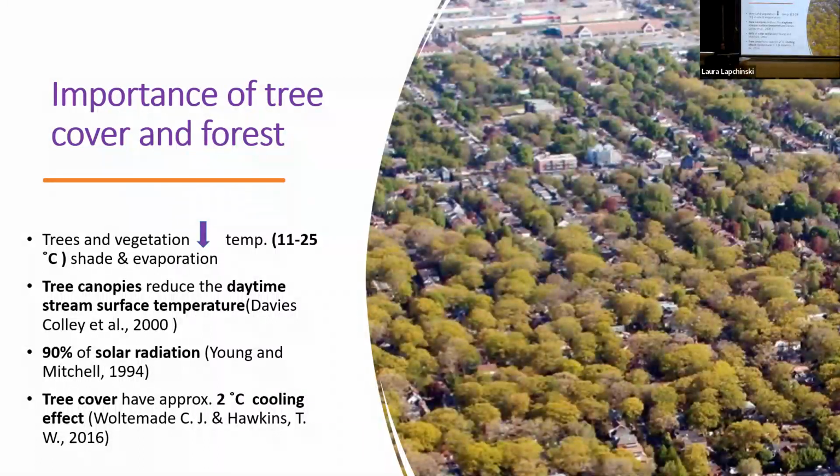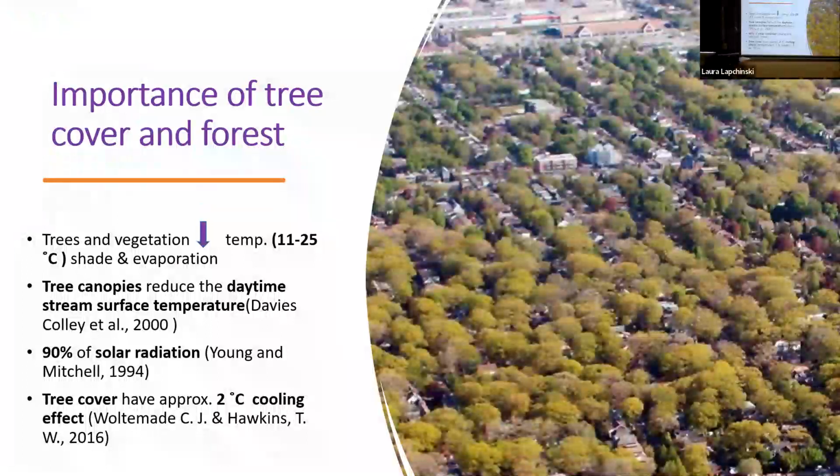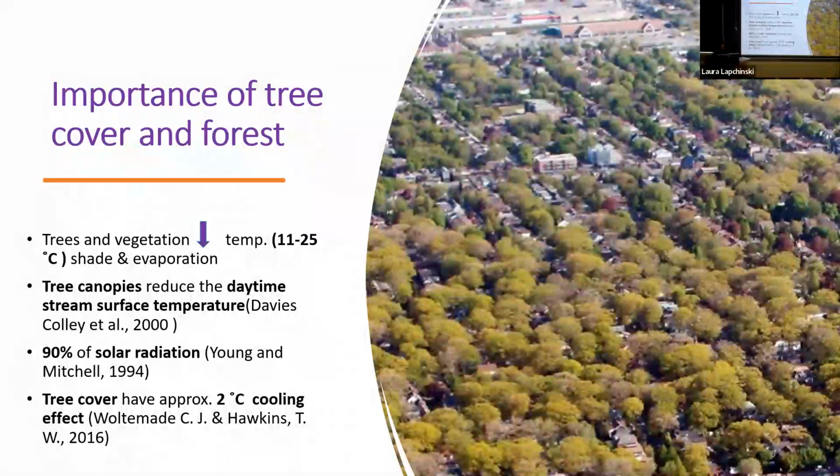Evaporation alone can reduce temperature by up to 9 degrees. Research by Davis 2000 states that tree canopy can reduce the daytime stream surface temperature, and research by Young states that tree canopy can absorb 90% of solar radiation. Tree cover can have approximately 2 degrees of cooling effect.